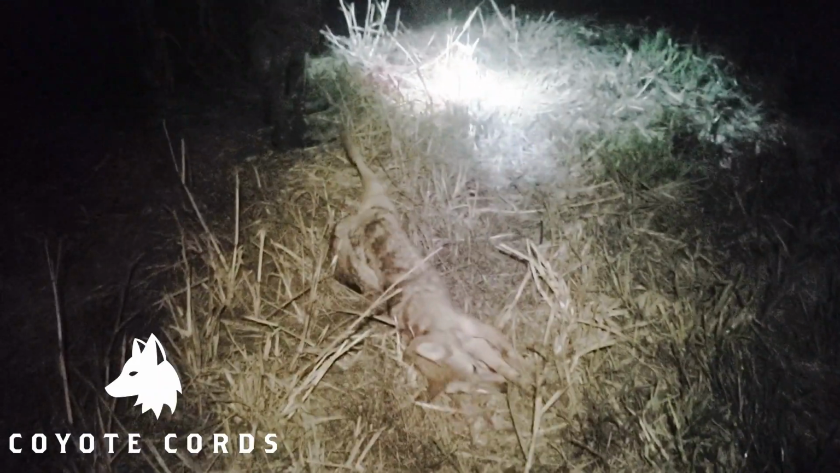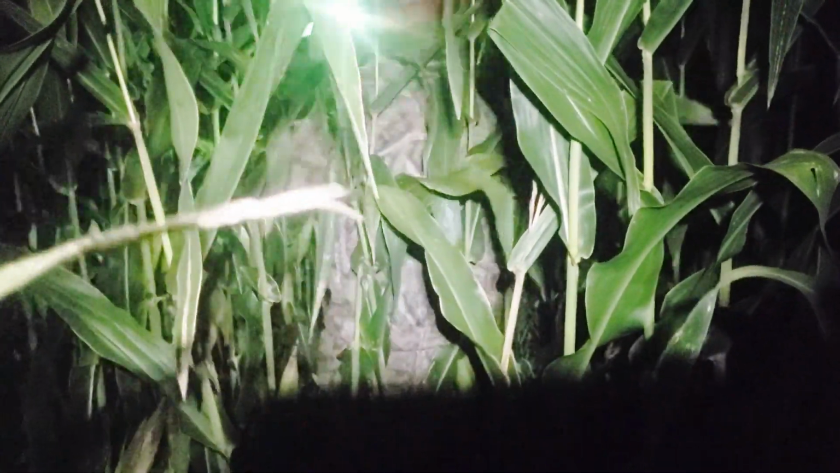Well, I'd say that other dog was shot right here, bud. That's where he was spinning circles, huh? Looks like we're gonna have to do a little track job, but as you can see, there's plenty of blood. I don't think he made it very far. Got blood on the corn stalk here. Come on in here with me, Dave. Look at the blood up on the corn. Got blood on the corn stalk there, blood here. Got blood right here. Got blood up here. Man, this dog's leaking. There we go. Blood right there.